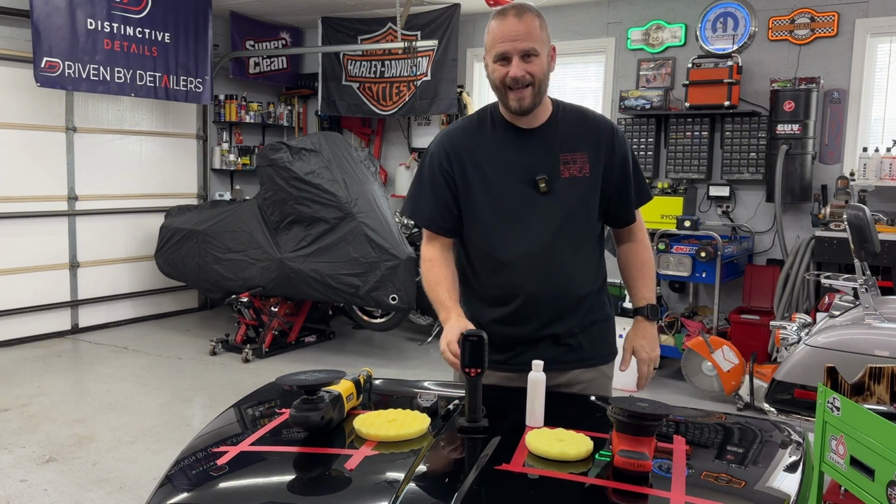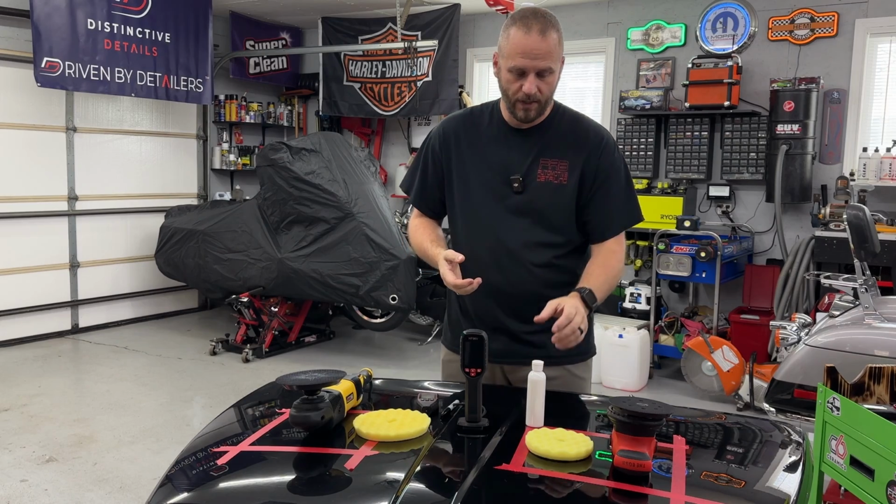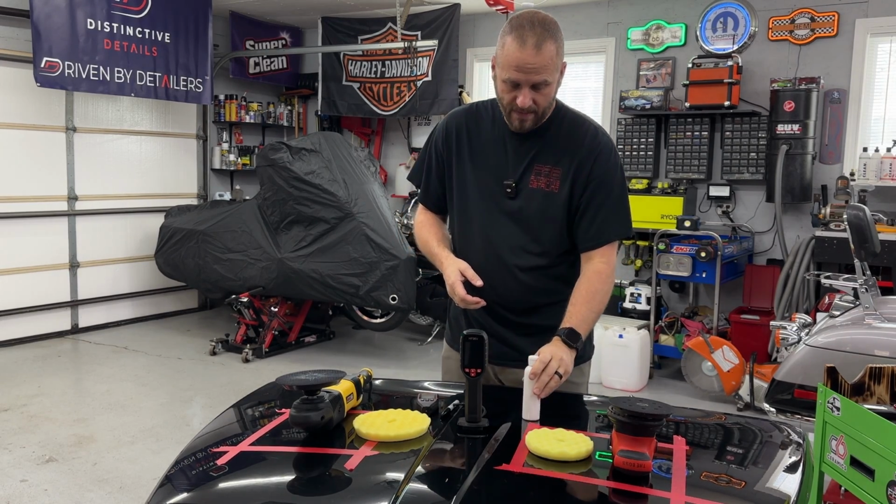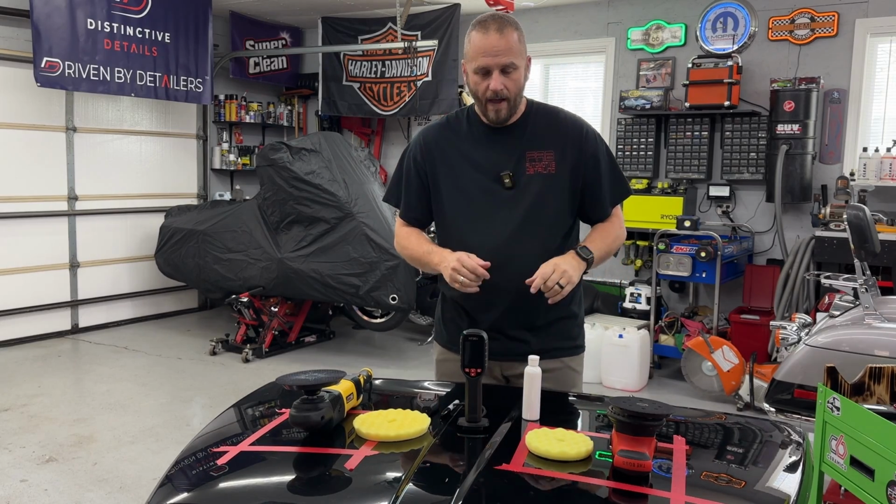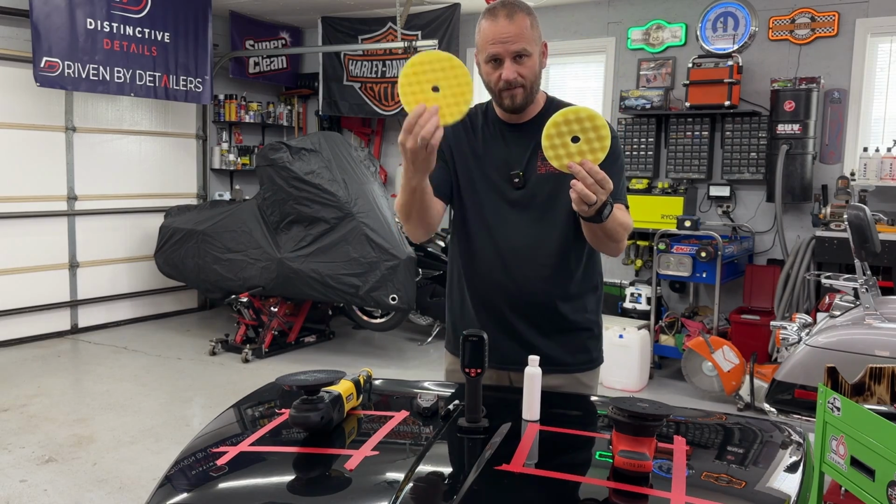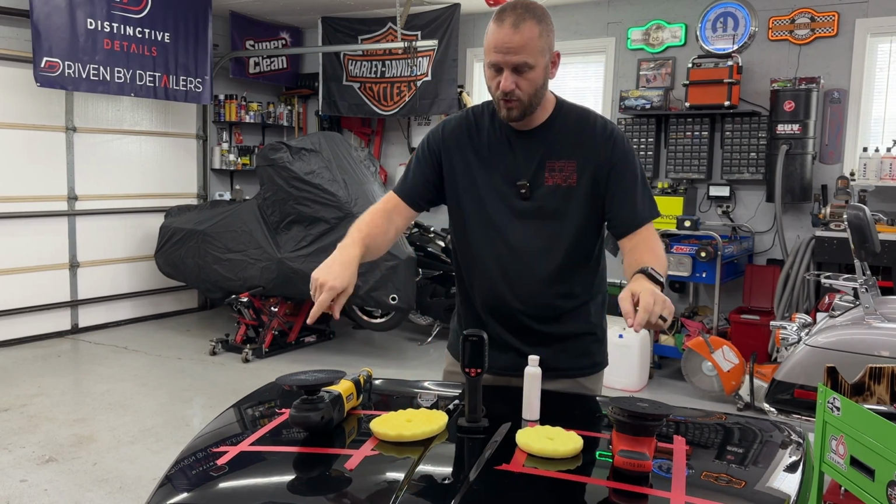In order to make this as fair as possible between the two, we're going to use the exact same compound. This is a compound I'm testing for possibly my brand. I've been testing it for a while. I think this is it right here. And we're going to use the exact same pads. Both of these are from DIY Detail. Just one's a 5-inch, one's a 6-inch. We did square it off.